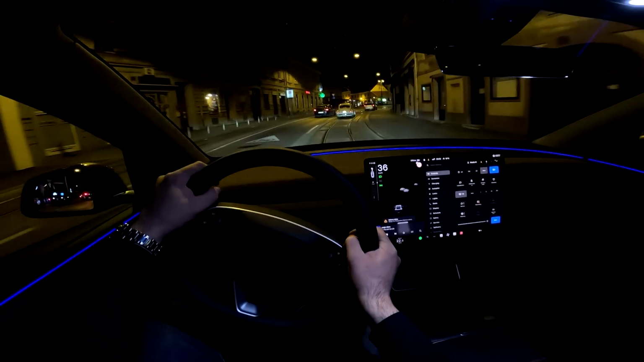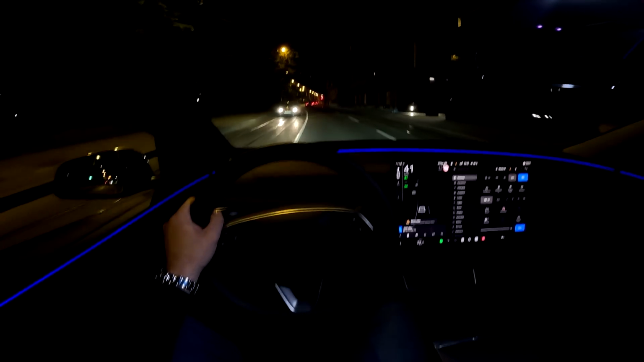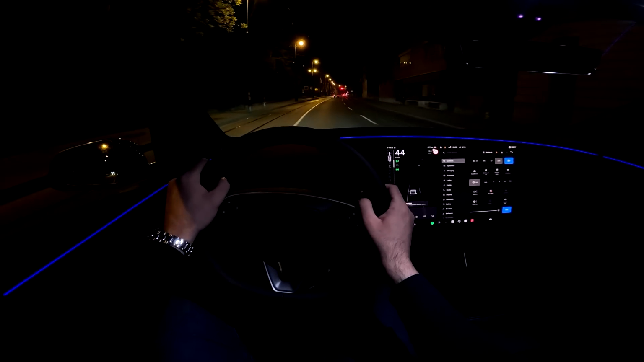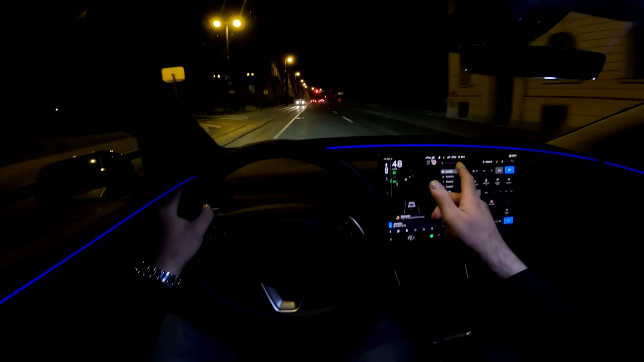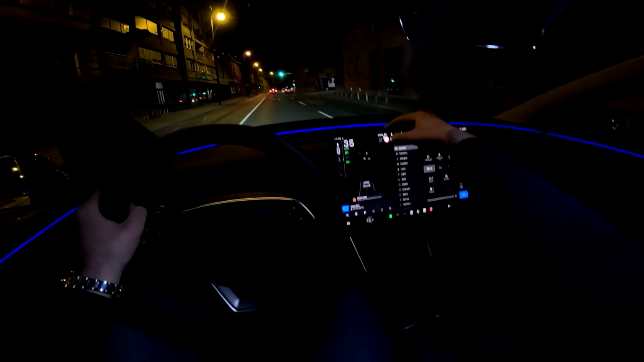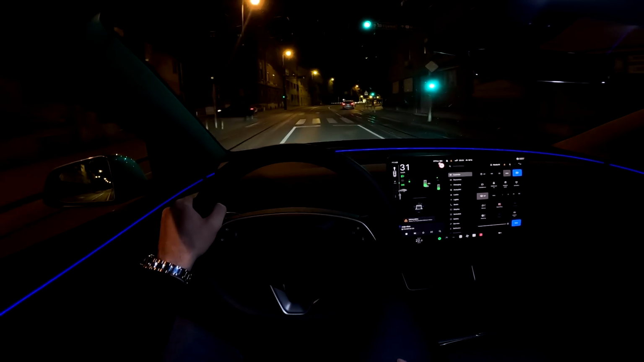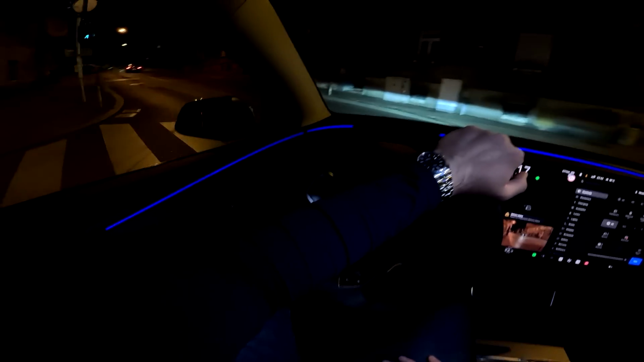Speaking about charging, DC charging 250 kilowatt, and for the standard range model 175 kilowatt DC charging. Speed limit warning, which is mandatory by law in all new cars in Europe, but it's easy to turn it off. You just tap it here on the screen. So this is probably the easiest way to do it in a new car that I've seen so far.